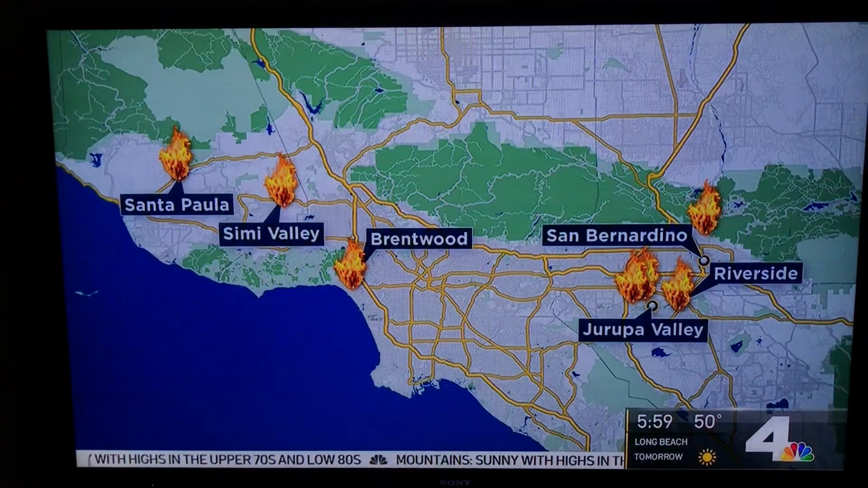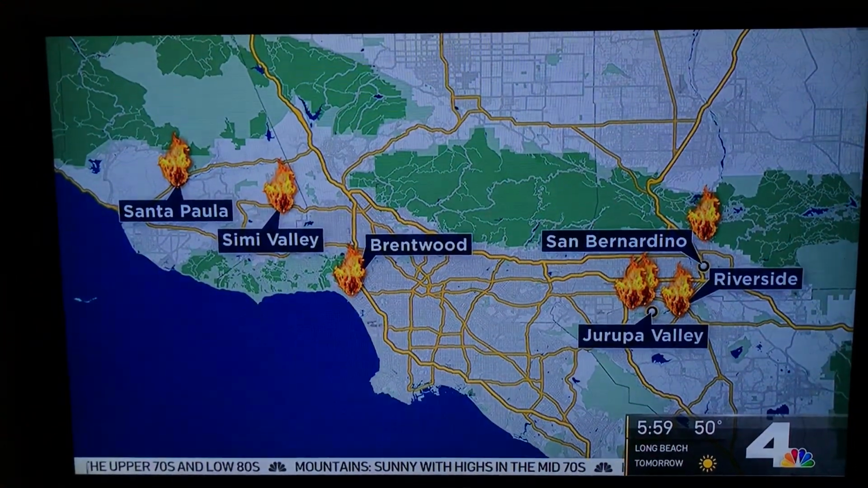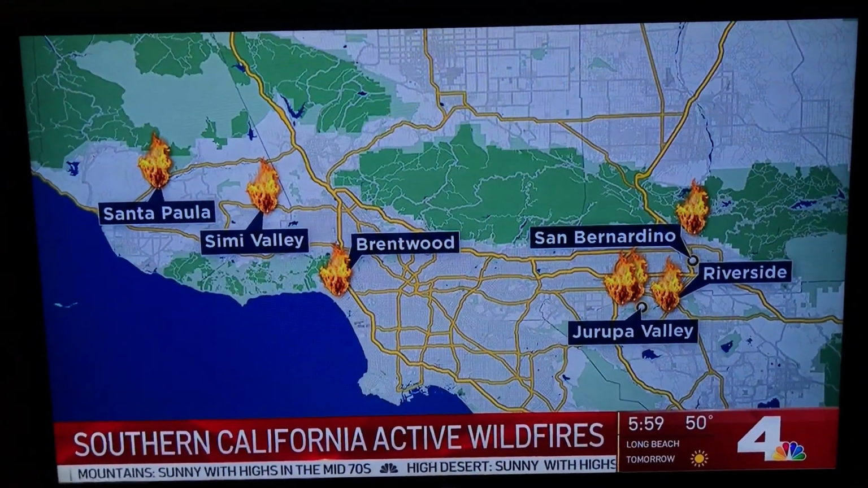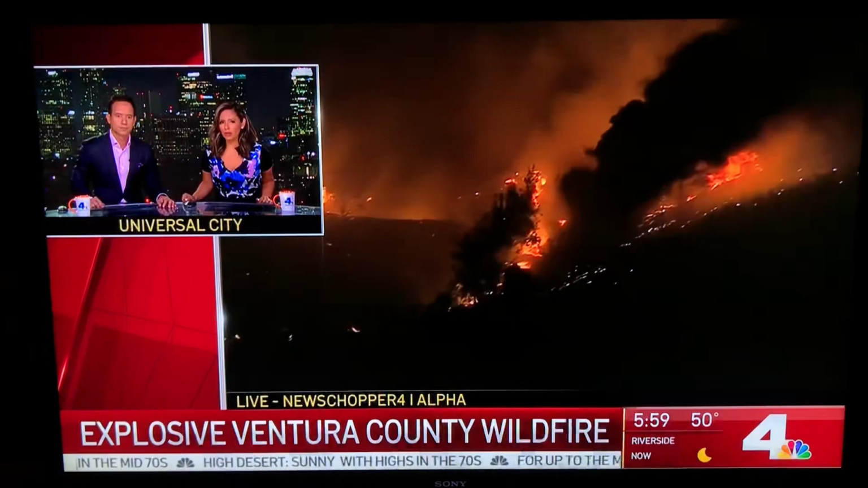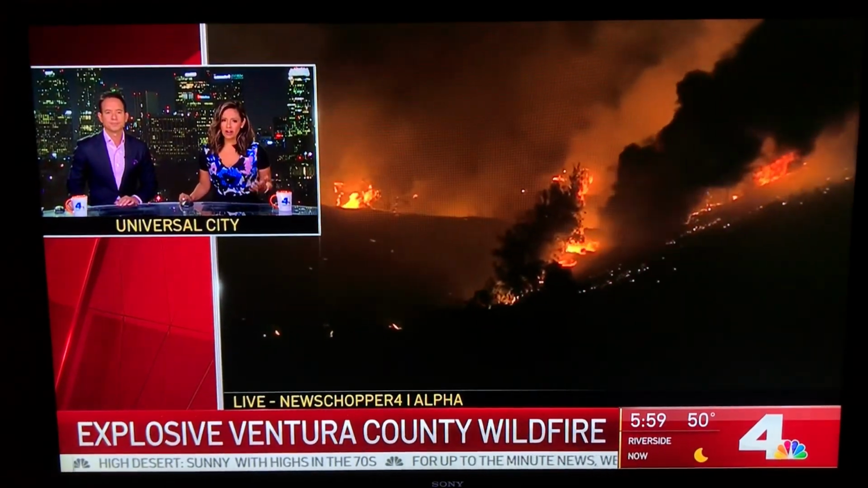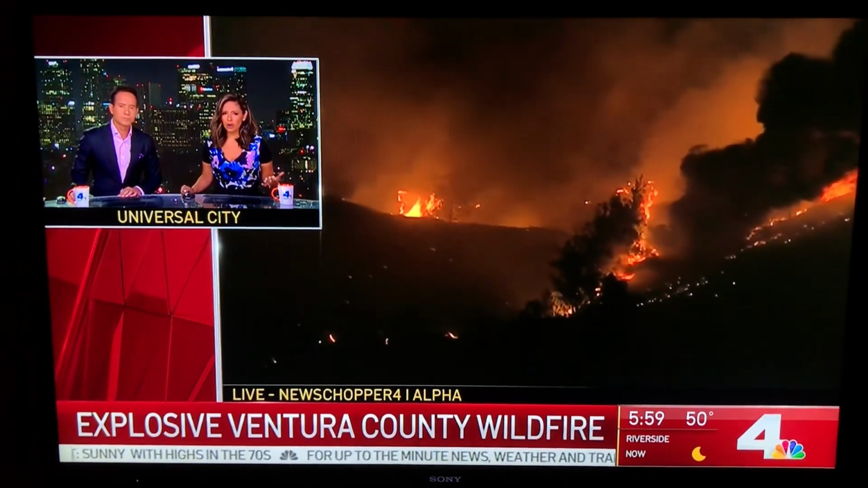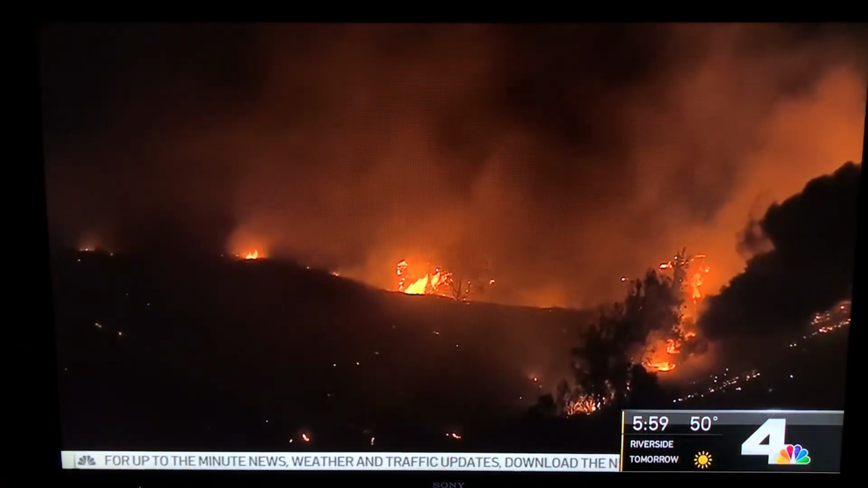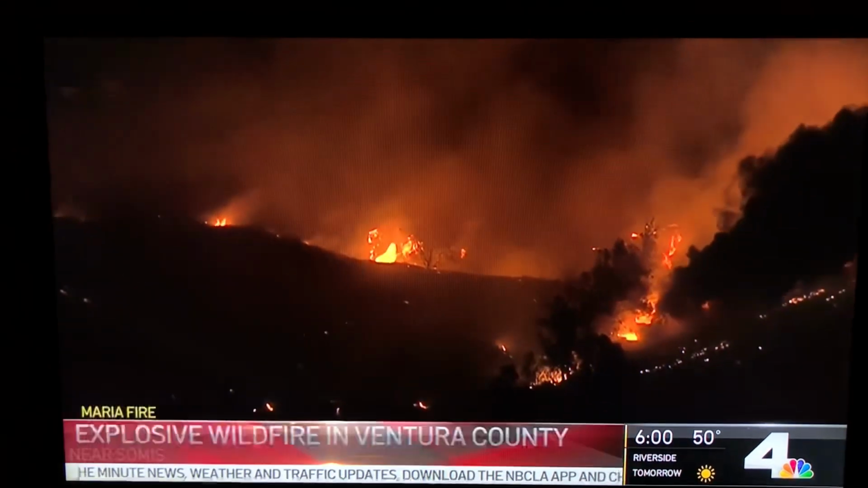And I'm Agent Arabian. Here's a look at the active wildfires right now burning in Southern California. Active meaning that the firefighters still haven't been able to get them fully under control. Here's that map right there. You can see them spread out from Ventura County all the way out to where we were yesterday, Riverside, Harupa Valley border. That's right. The largest and the most dangerous fire that we're following right now is the Maria fire burning in the Somis area. It exploded in size overnight, going from just 100 acres to 8,000 acres in just a matter of hours.